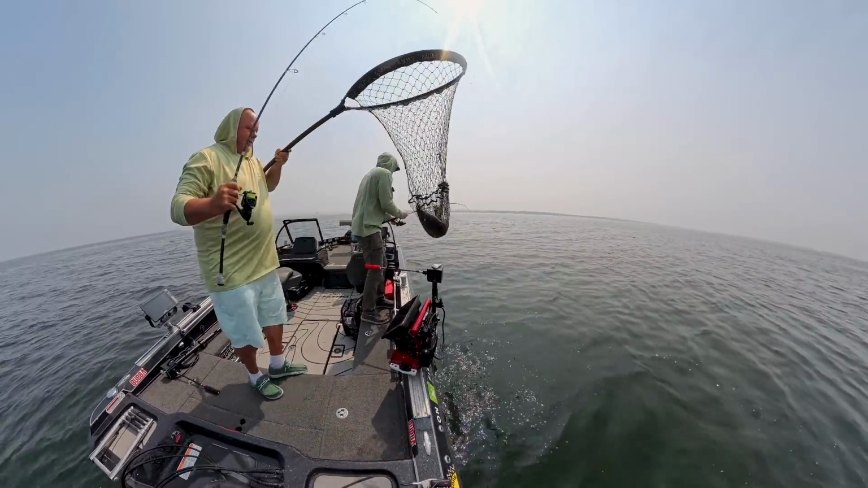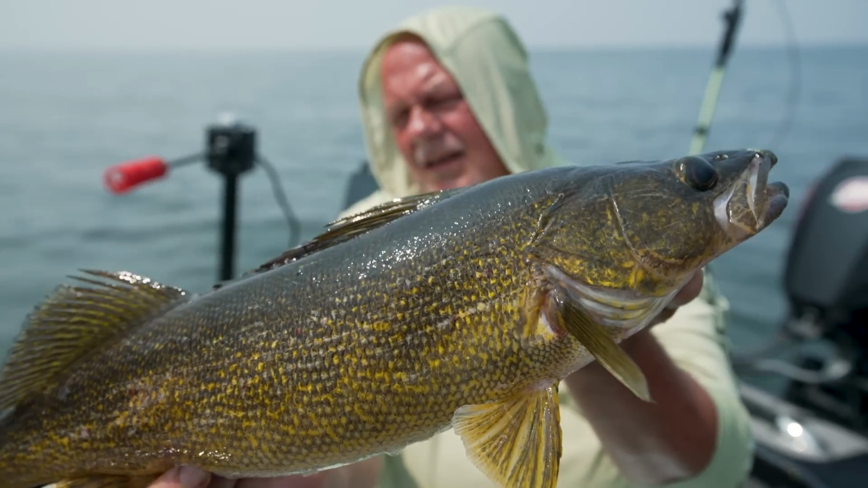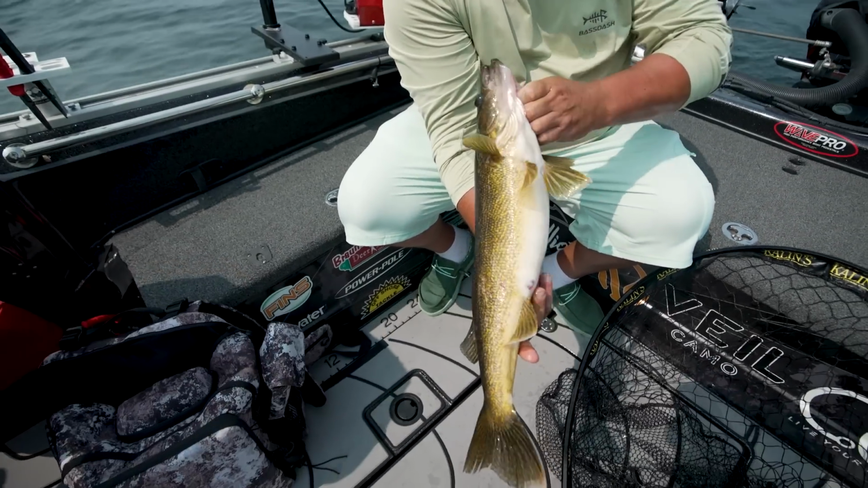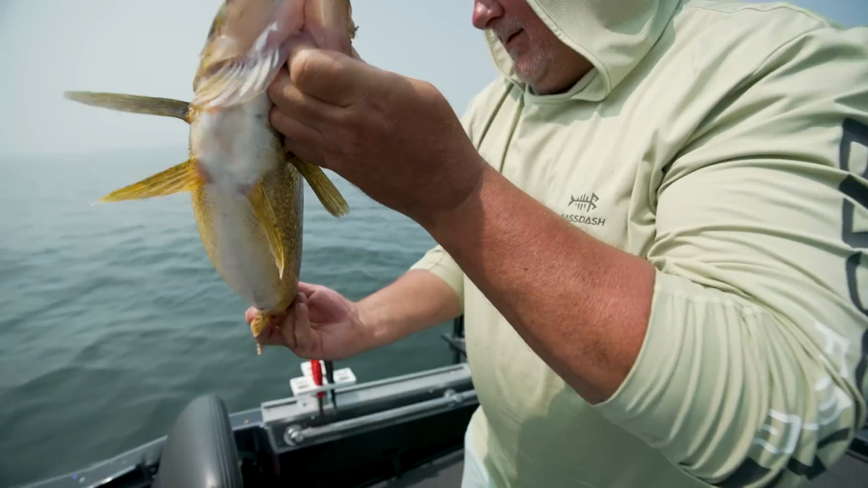Let me see if I got a sheep for sure. Yeah, it's a sheep. Oh, that would have been sweet. Not an absolute tank, but a good fish. Almost like your perfect 2021. I mean, yeah, beautiful color, fat. It's been eating well. I think that's going to be the fish that we end the day on.